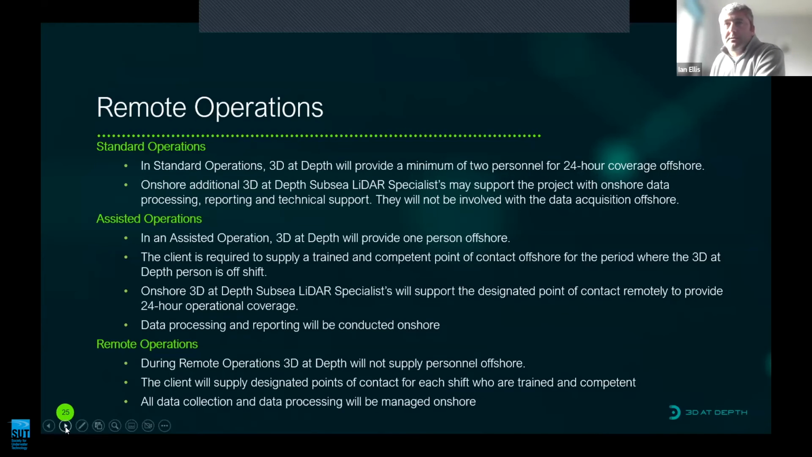Assisted operation is where we put 1 person offshore and then with communications links support them from shore. But clearly our operator can only work 12 hours a day, and we will need our customers to provide a point of contact for the opposite shift.